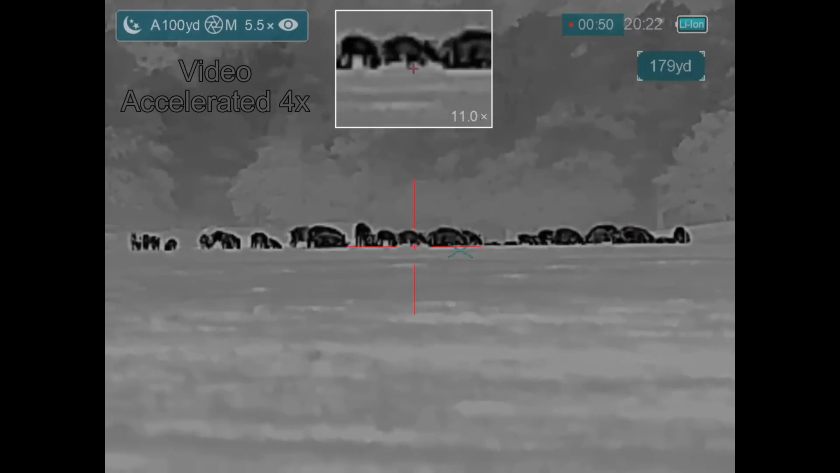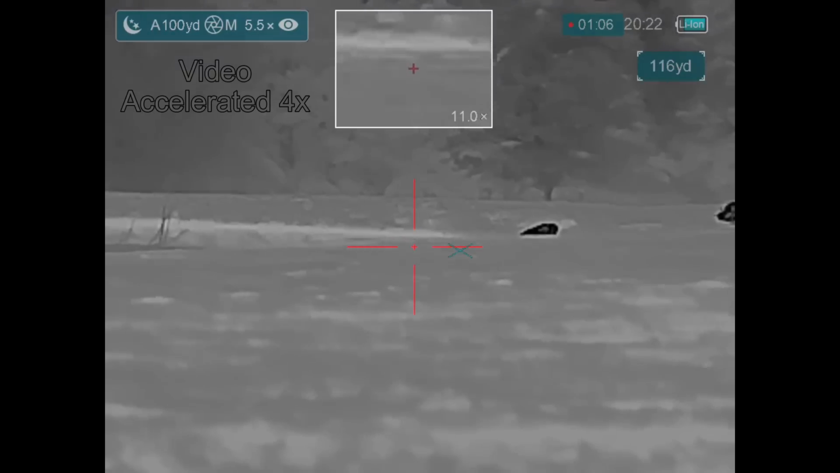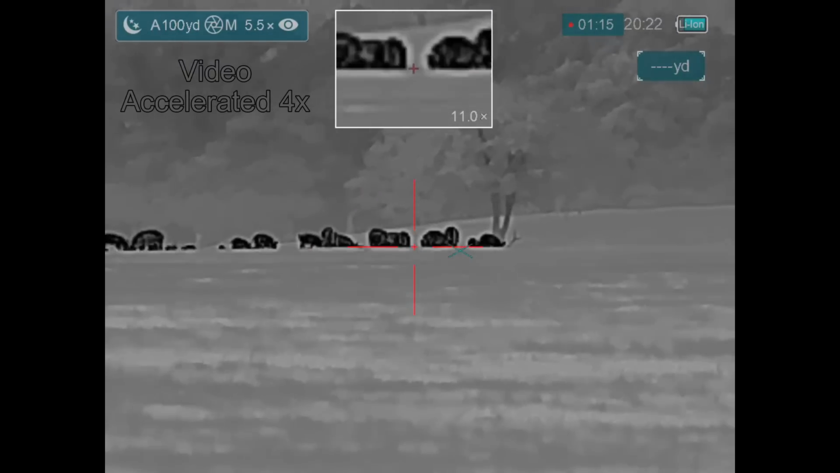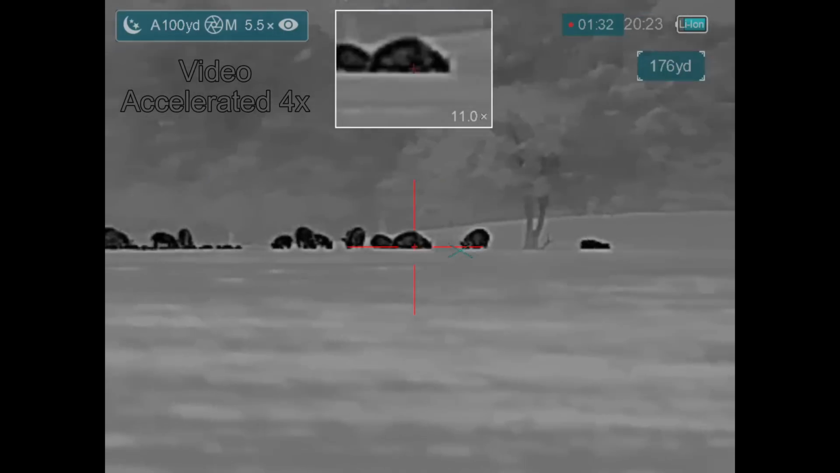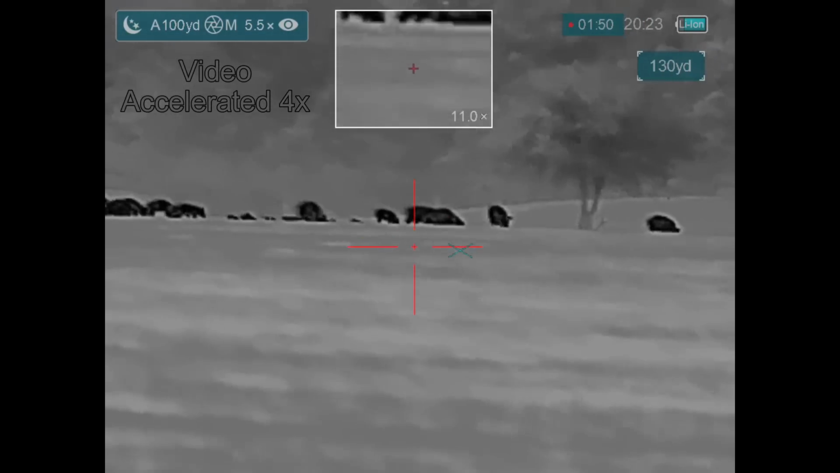Here, I've sped up the video quite a bit as the hogs are slowly making their way off to the right. Now, I'm not advancing on the hogs at this point because of the wind, which is not very high. It's actually calming down as the storm front's moving in. And it's actually getting quite quiet. I can hear the hogs quite well.